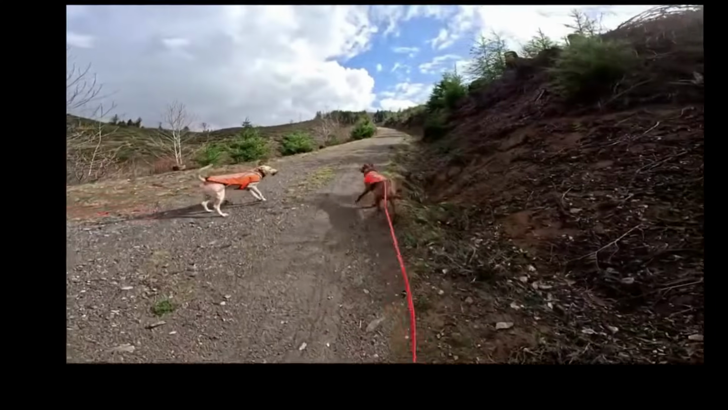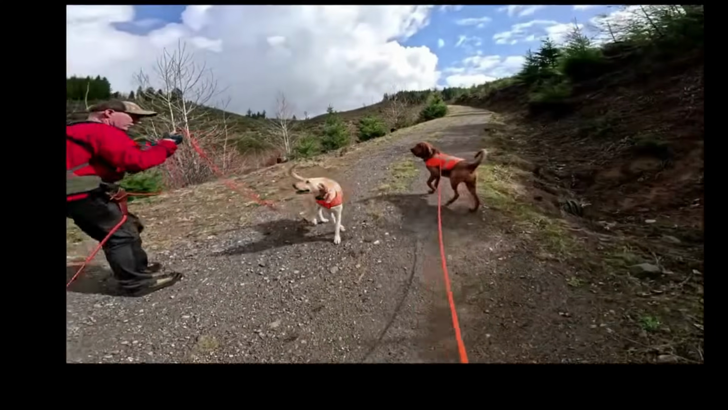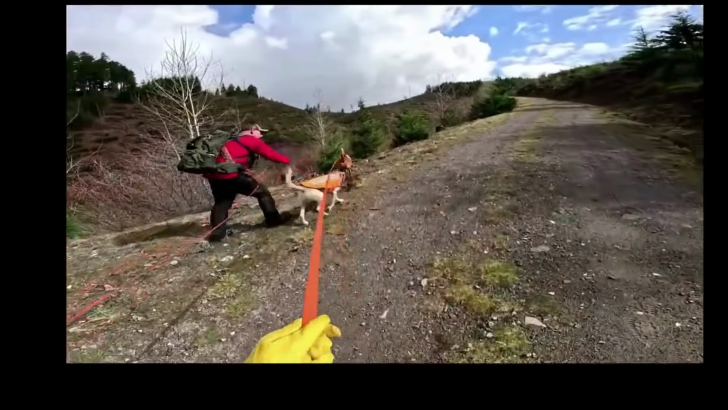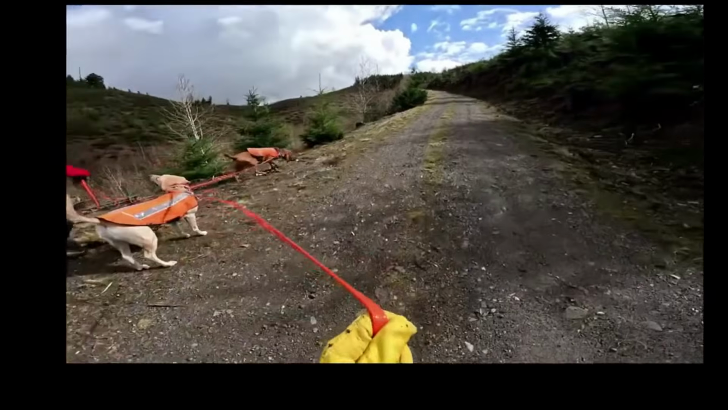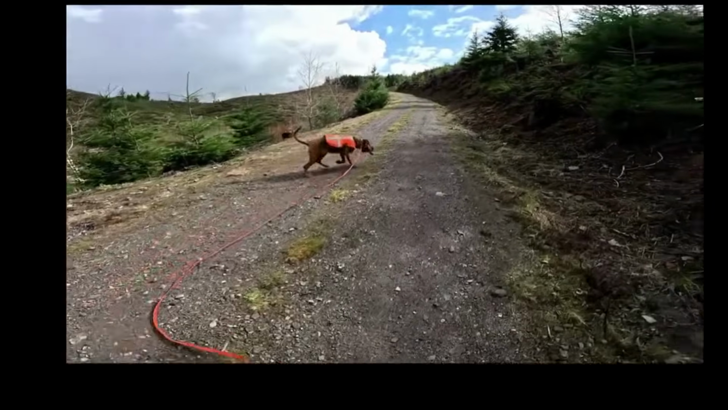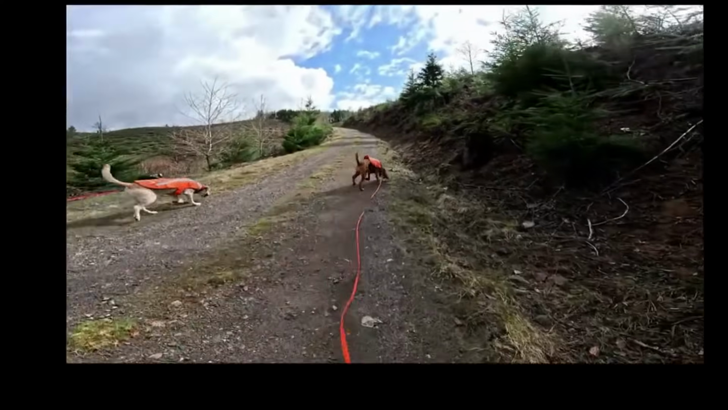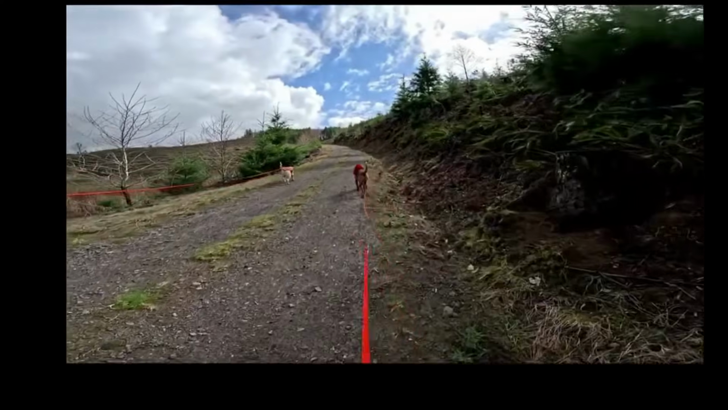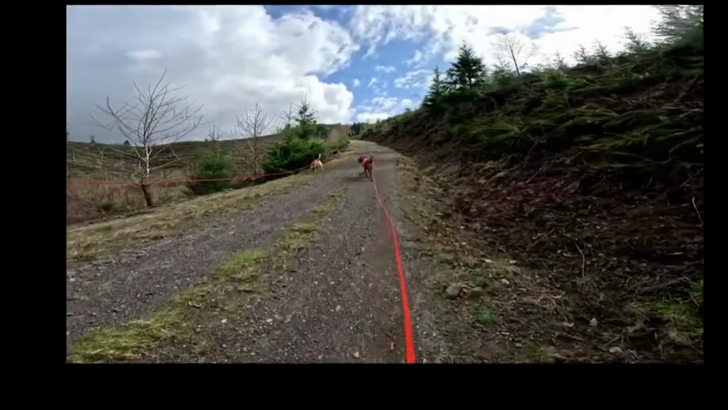Classic Bloodhound, working the low points. There you go, forward. Calamity is so much bigger than a year ago. You were just a little squirt. There they go.